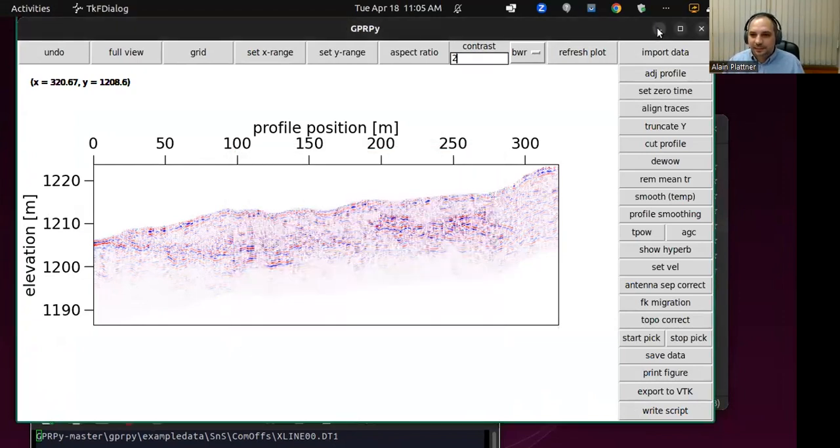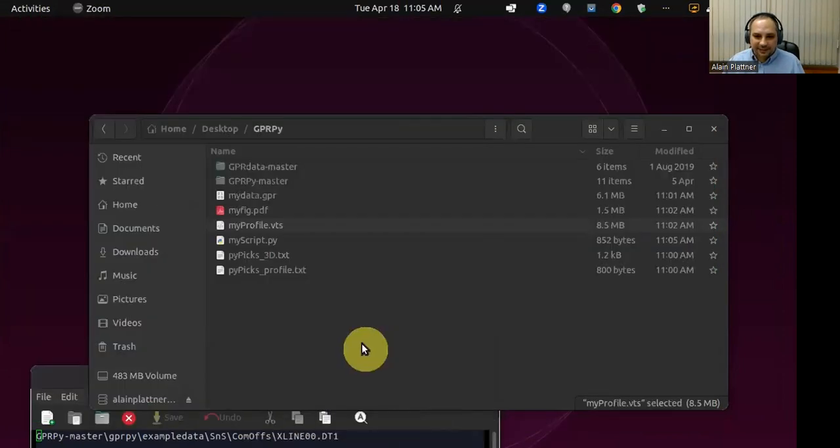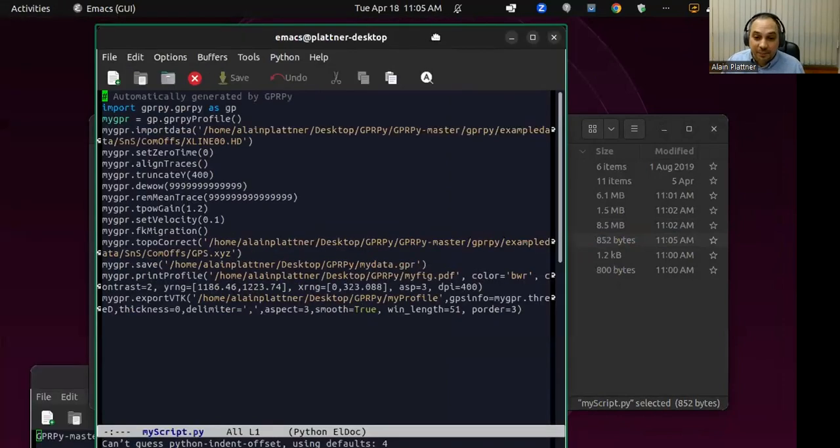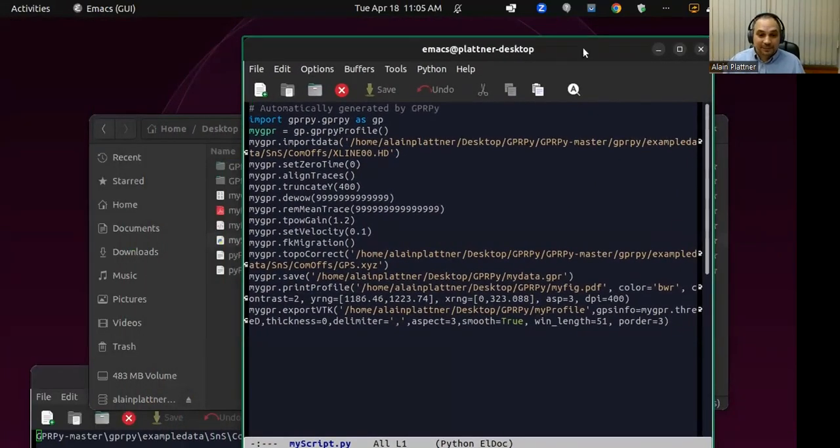You save it, you will get this myscript.py file, which is a complete Python program. Here, every single step that you did was stored. If you do undo, it's going to delete that line. So it's basically writing this document internally, and when you click Write Script, it's going to save it.